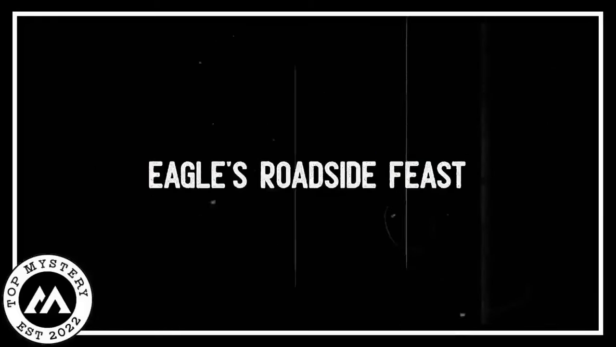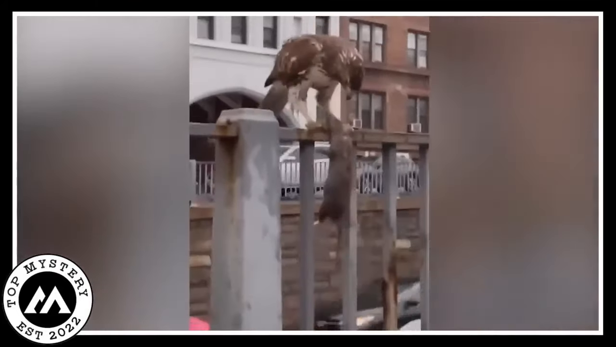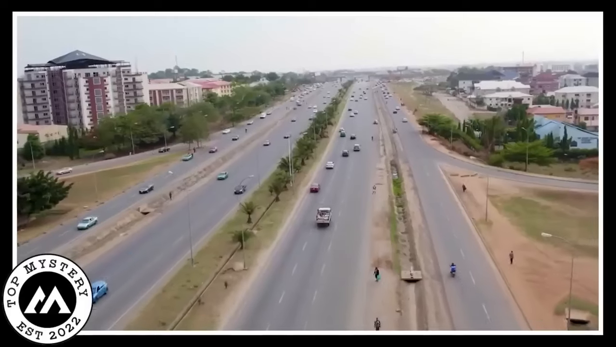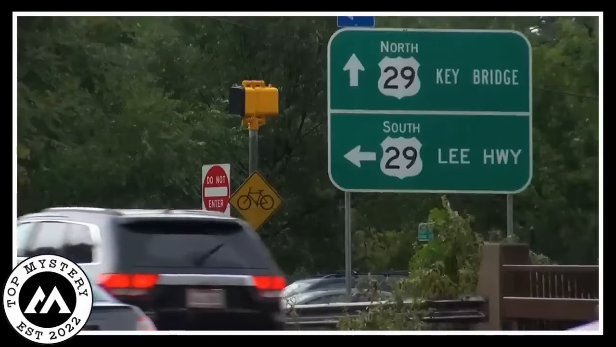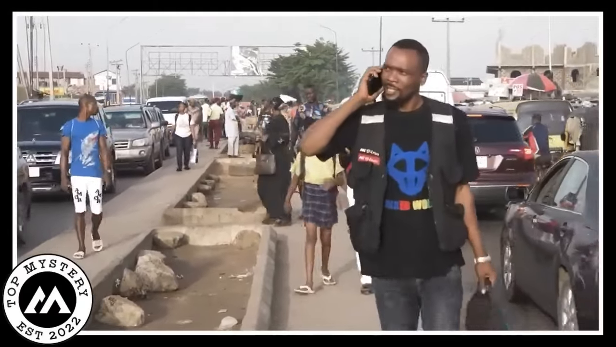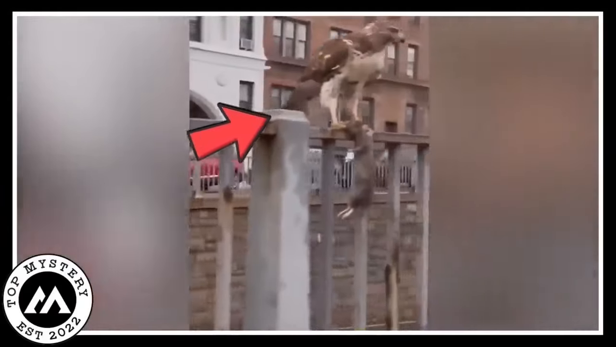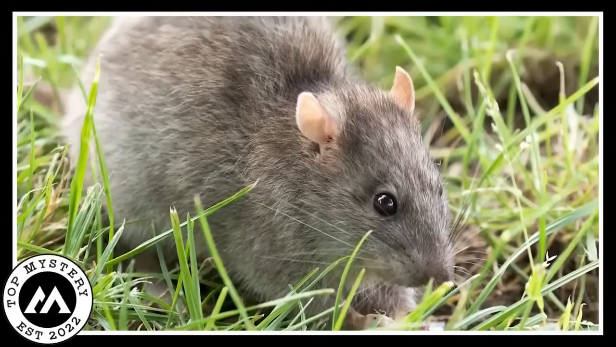Eagle's Roadside Feast. Imagine a busy road with fast-moving cars, and in the middle of the road is a large, impressive eagle. It is positioned in the center of the road, akin to a monarch atop a throne. The fact that the eagle is chowing down on a plump rat, however, is truly astonishing. The rat most likely didn't anticipate this day. With its broad wings, the eagle appears powerful and unfazed by the nearby loud cars.